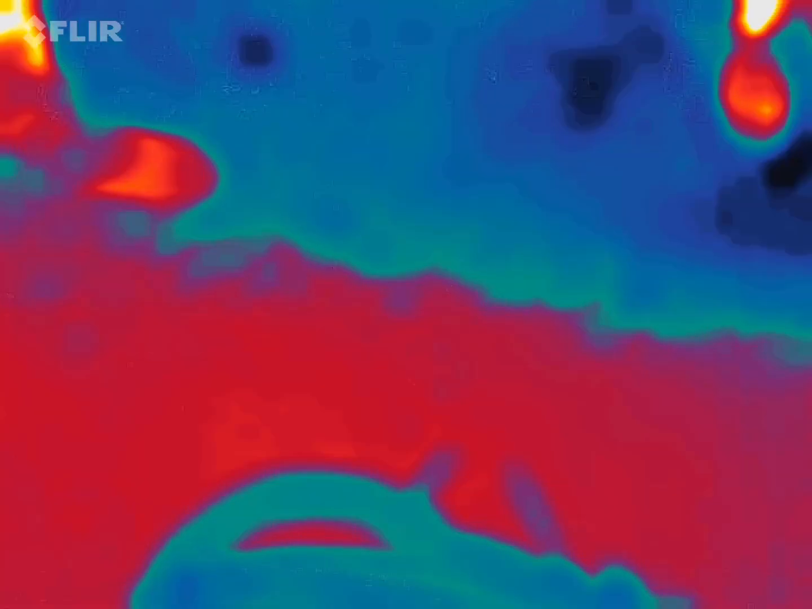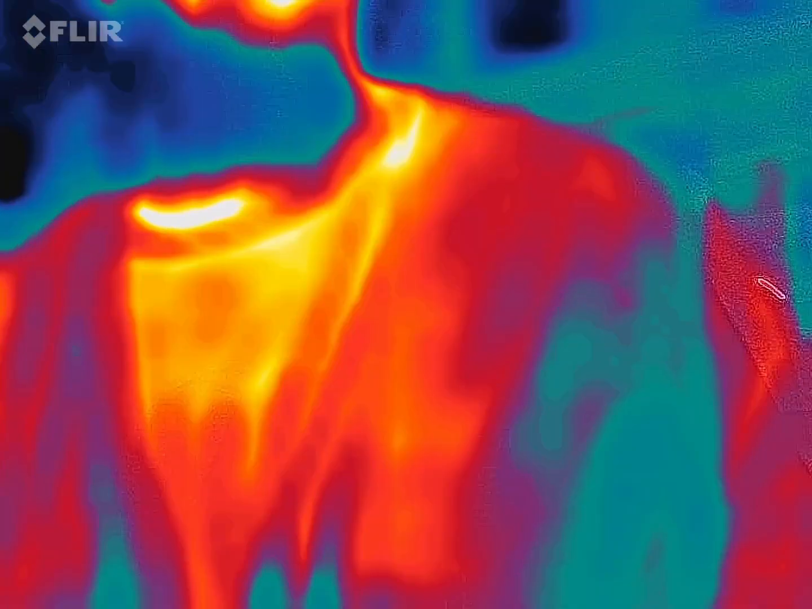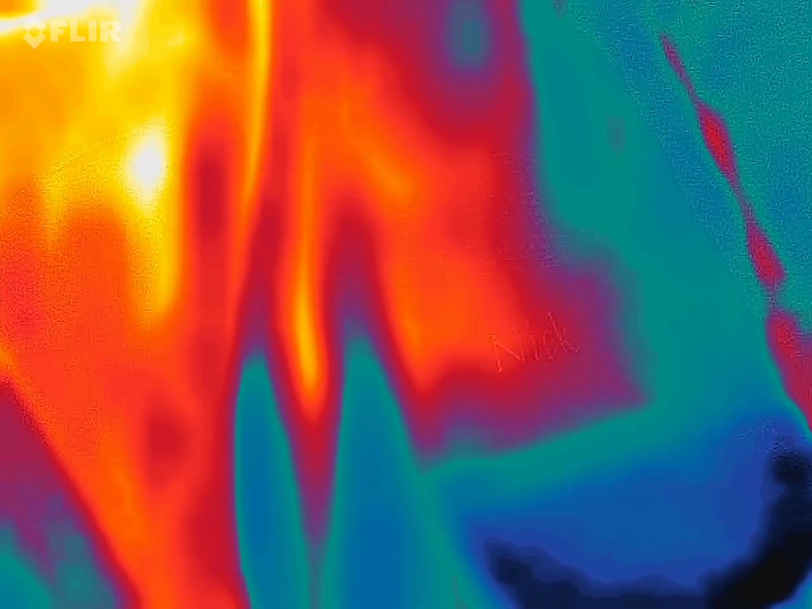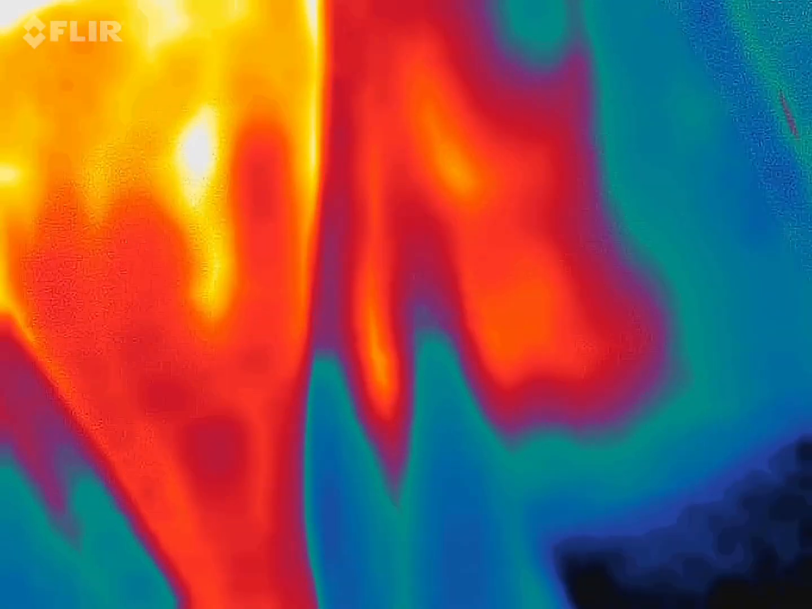So the first thing we're going to be using is a thermal imaging camera, as requested. So this is a FLIR thermal imaging. In case you're not familiar, that is like top of the line kind of stuff. However, this is a downgraded FLIR because somebody broke my upgraded FLIR. So luckily I had this in my retirement box and I was able to dig it out while I wait for the insurance to cover the broken one.